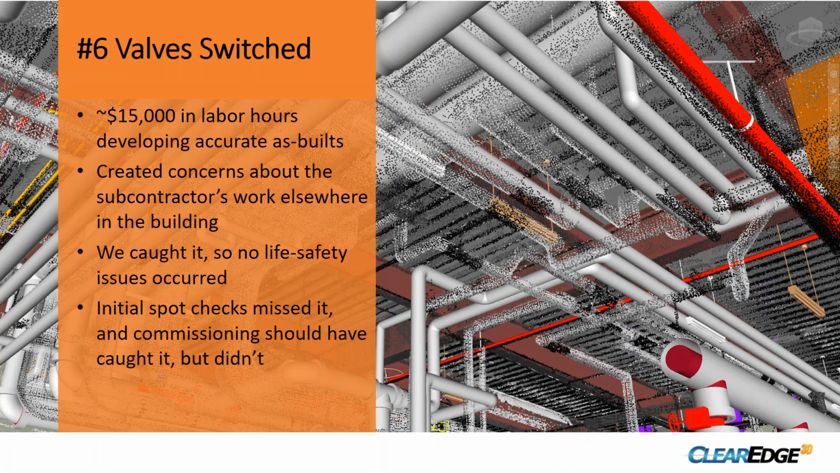Good news is, the contractor on this job was testing out some new tools. They found this issue that had initially been missed by both the spot checks and the commissioning, actually. But they found this well before handover, and they basically had to remobilize that subcontractor's CAD team to come out and redocument what was actually installed so they could turn over accurate as-builts to the client.